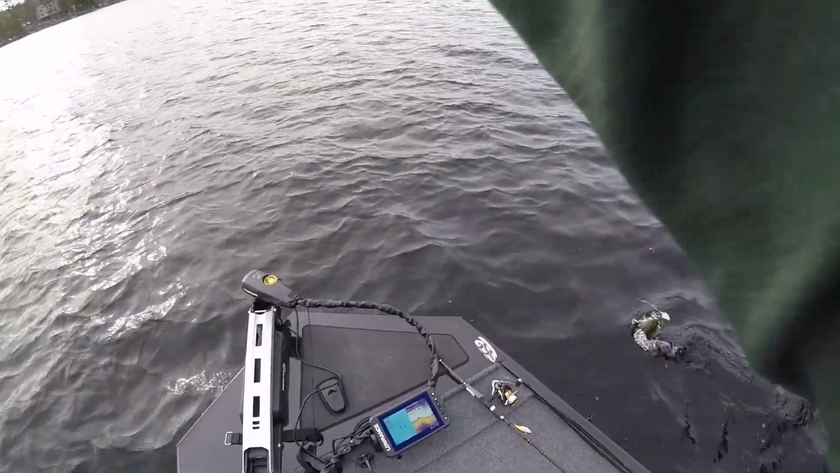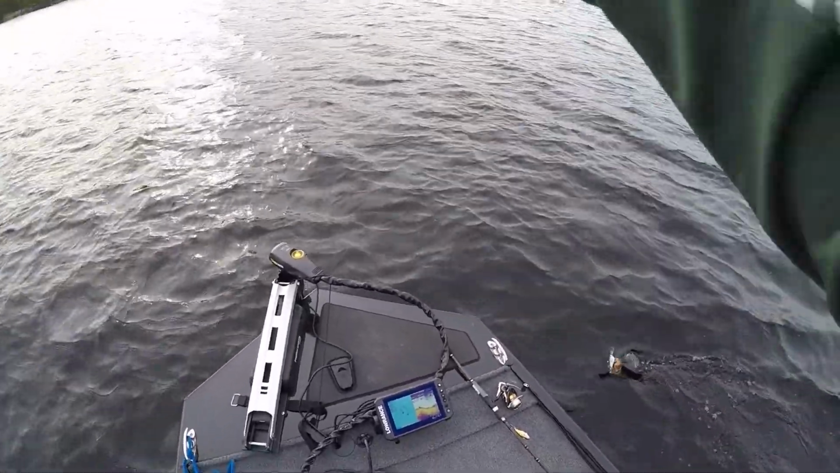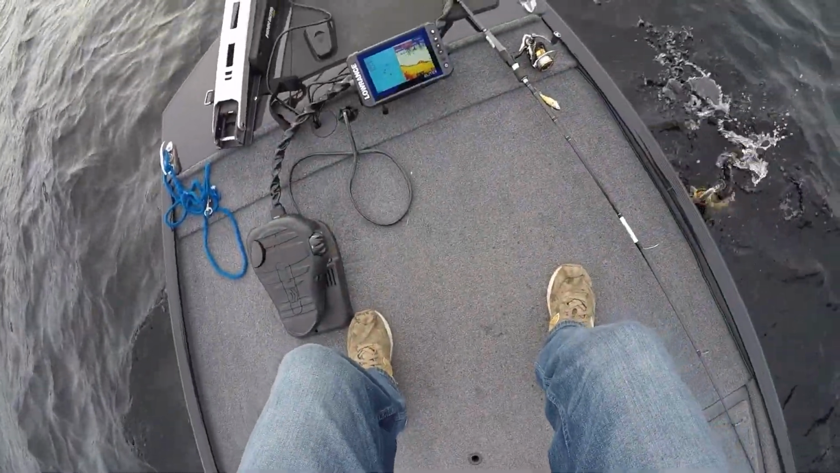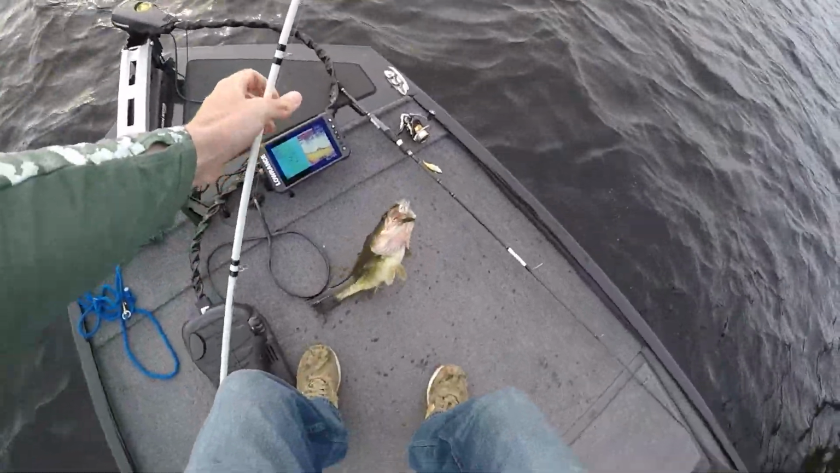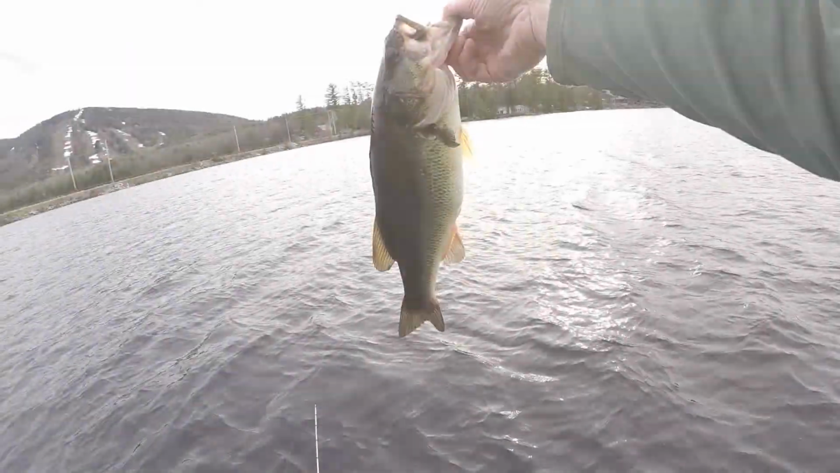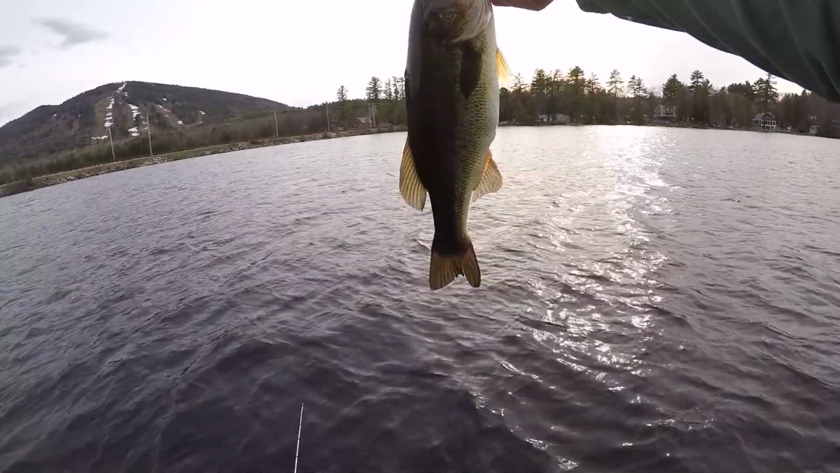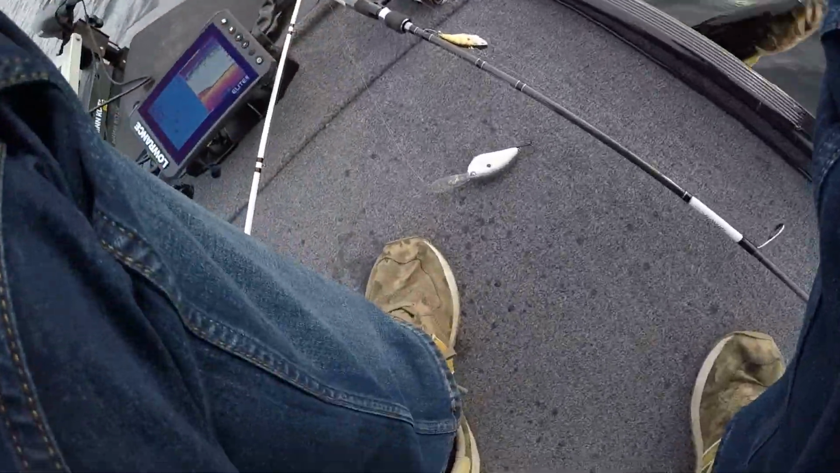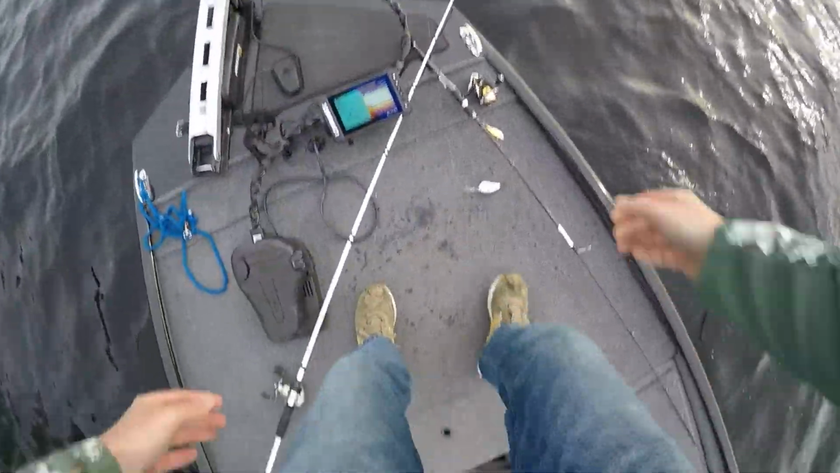Yeah, this wind. Good one. Getting bigger. That's two off this point. I found it with the Lowrance Elite FS. Feeling good. Woo-wee.